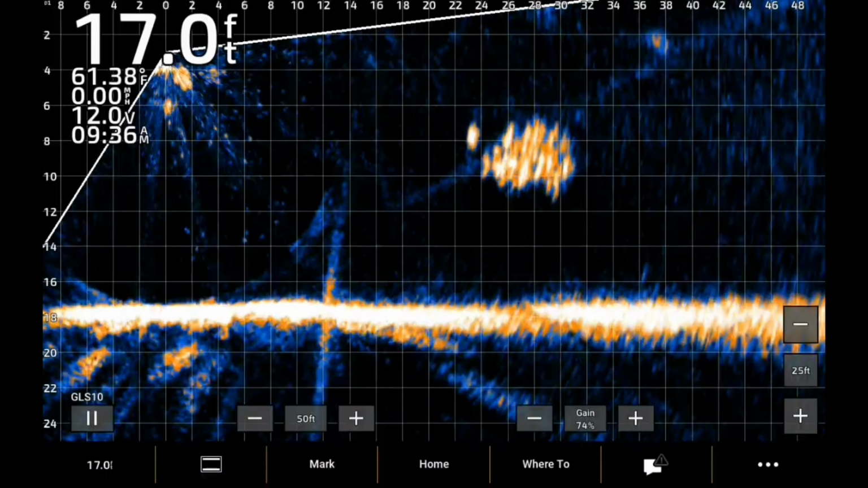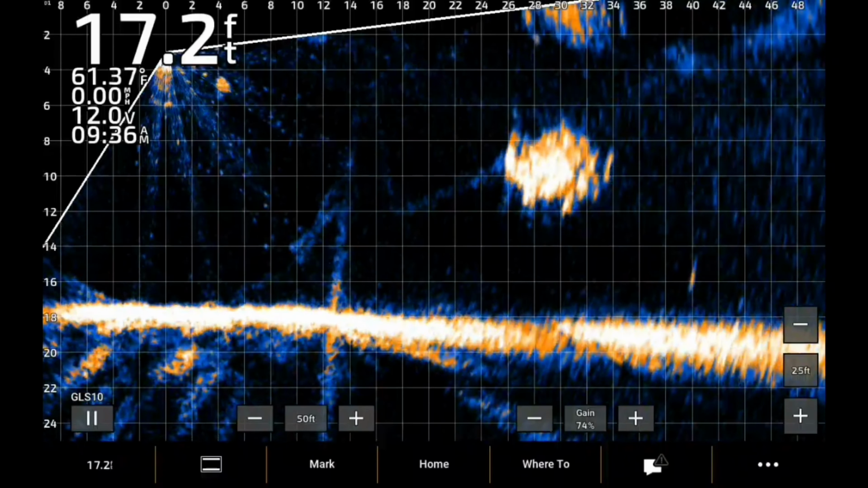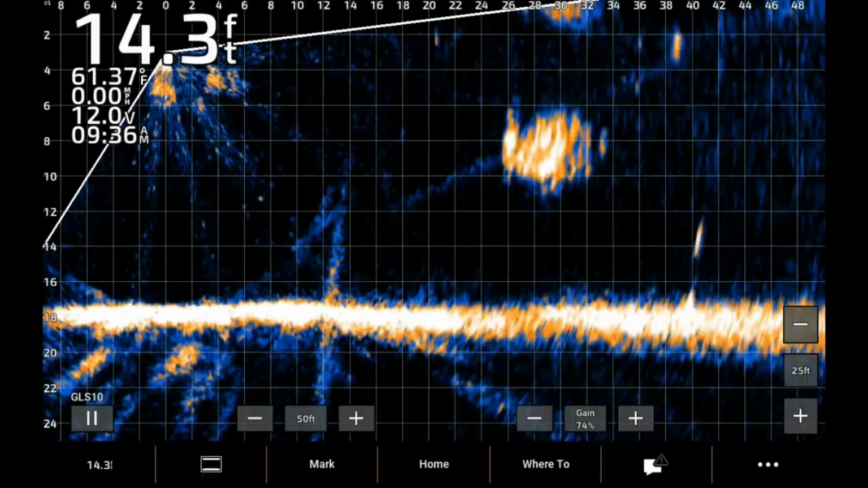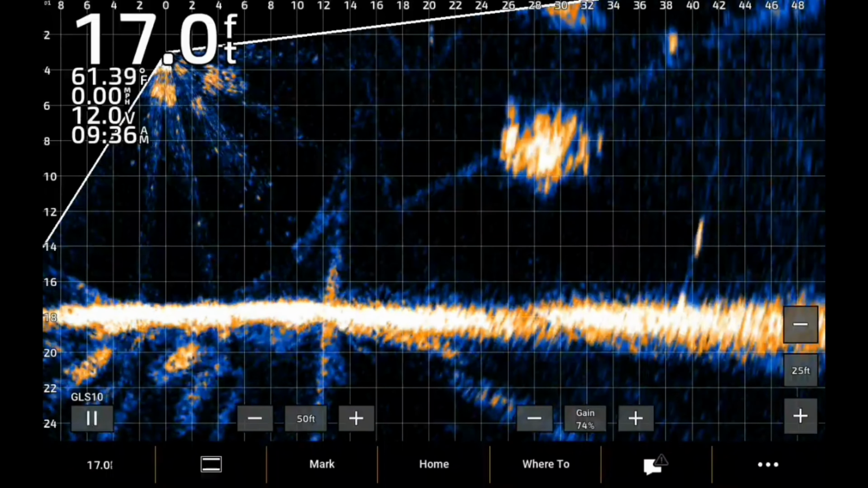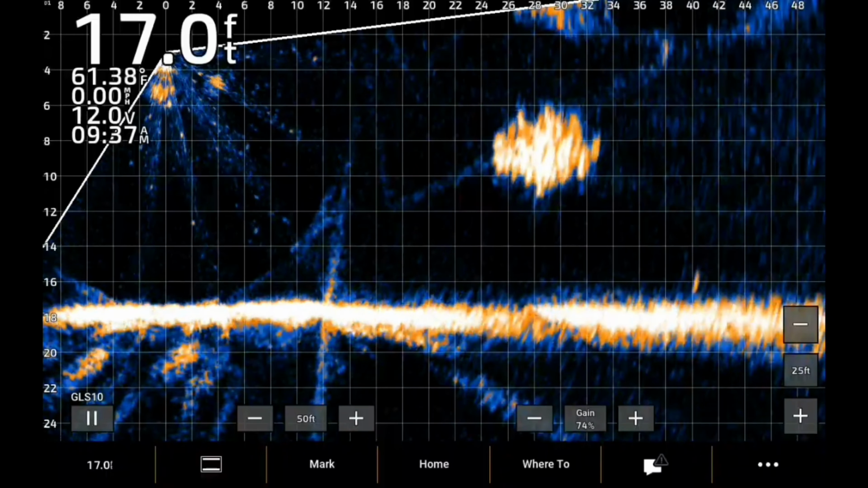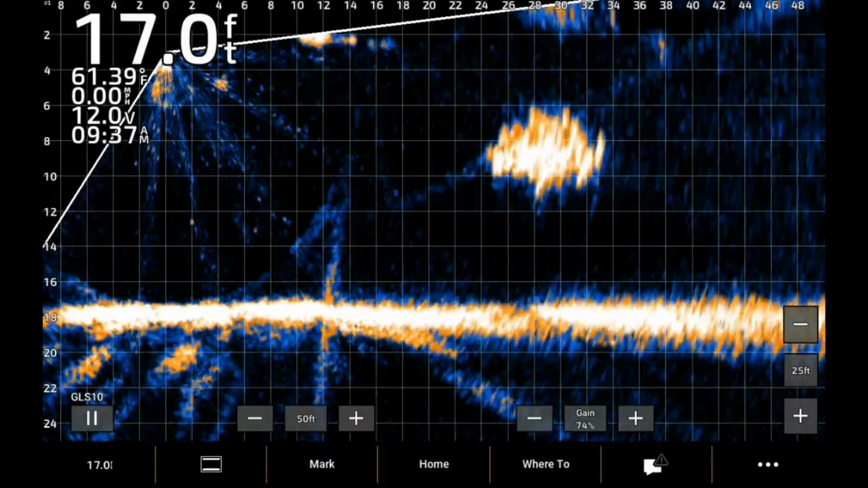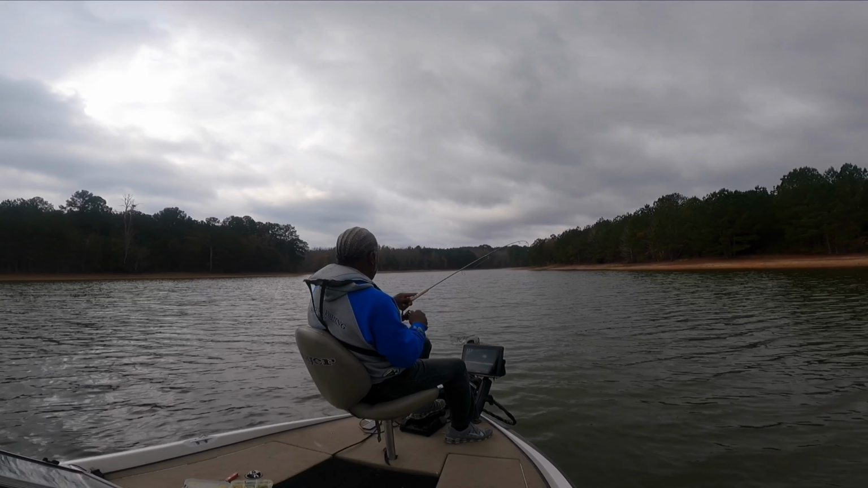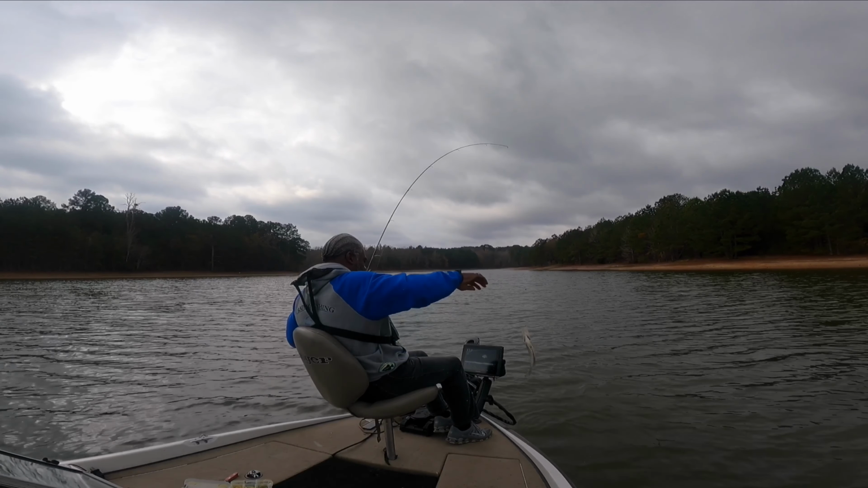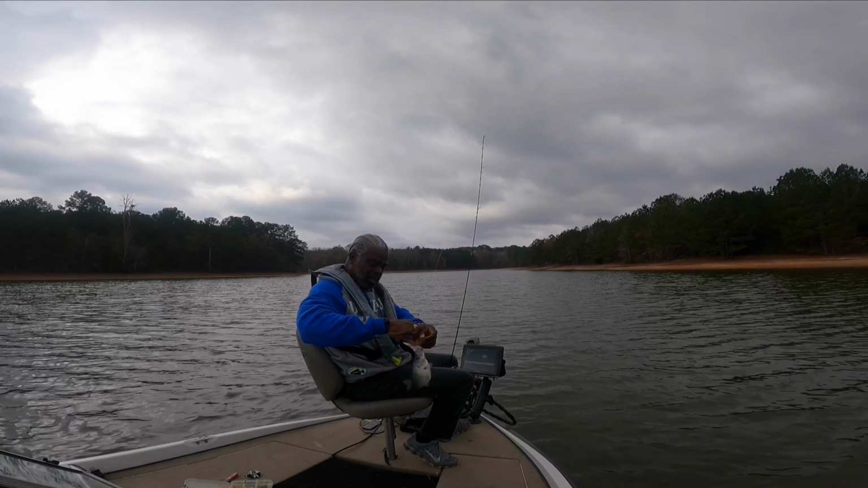Just chasing, that's all they doing. Chasers. Running me out of there. There we go. I had to go across the top of them. Come here, girl. You're gonna keep it. She's barely 11 inches, but she's 11.